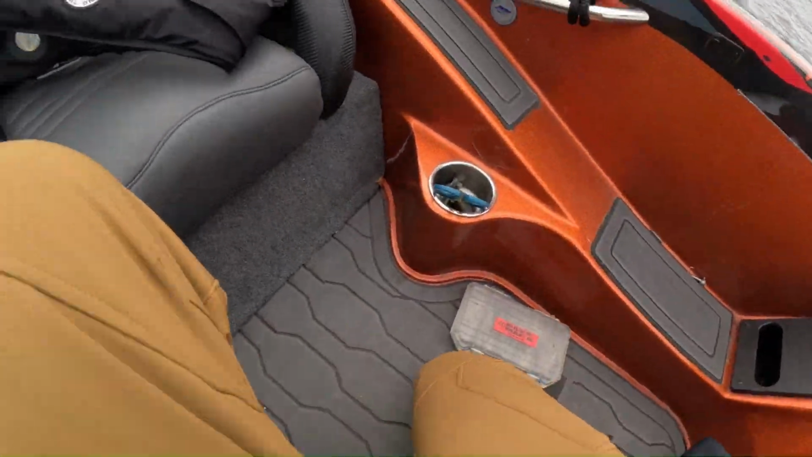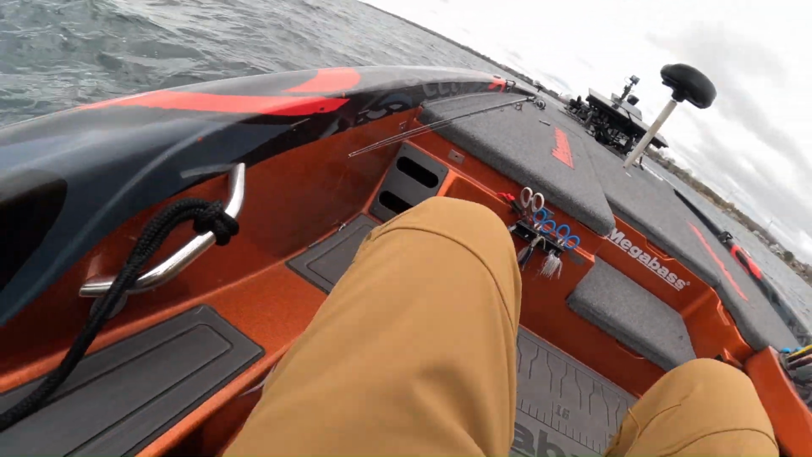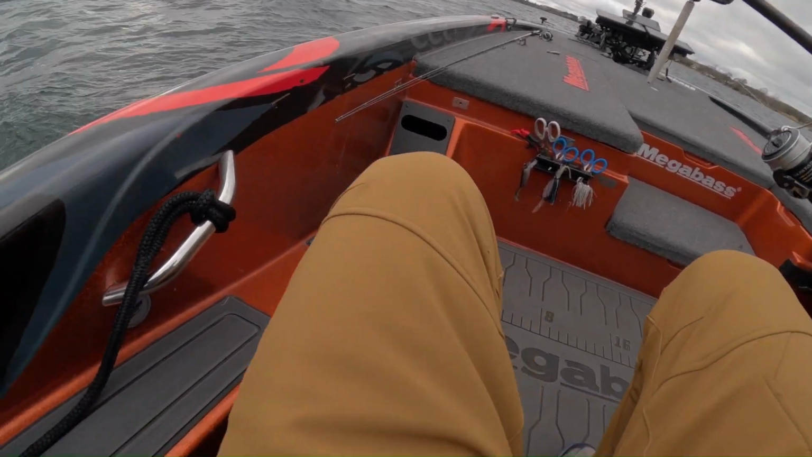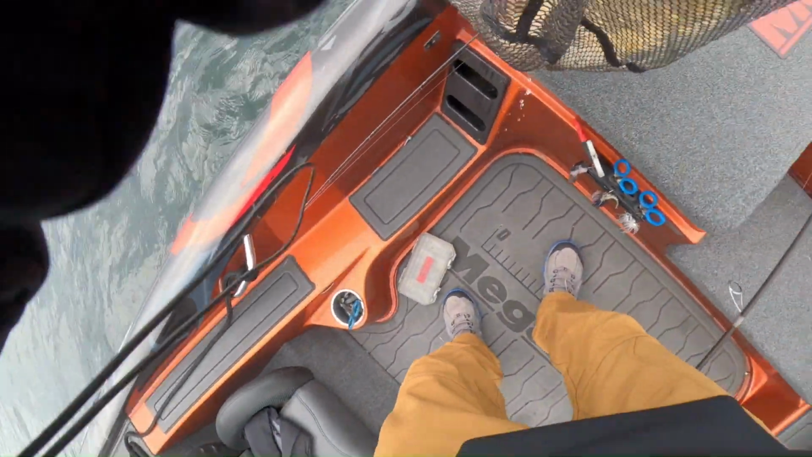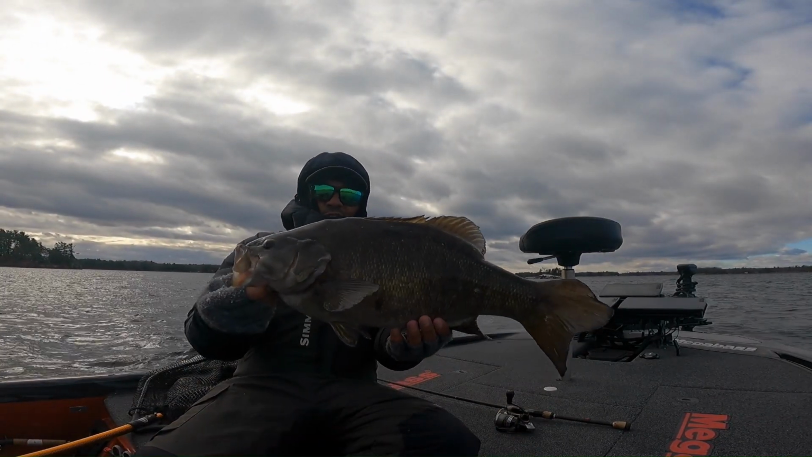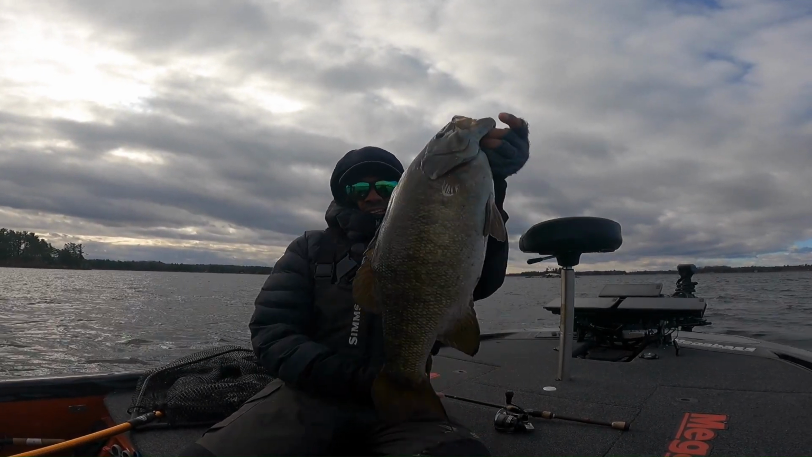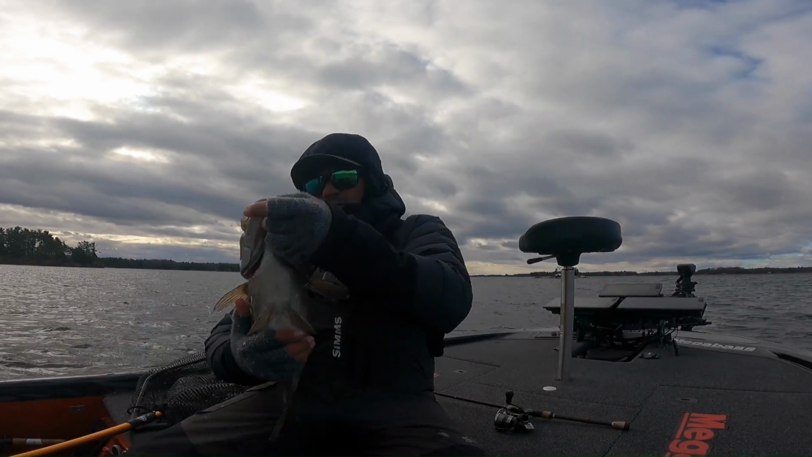It's a big one. Oh yeah. Oh yeah. That's a beautiful fish. Over 5, not a giant, not a 7-8 pounder we're looking at, but definitely a beautiful fish. I'll put her back.